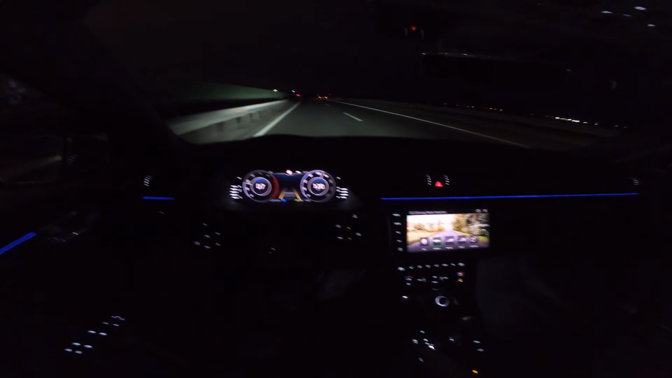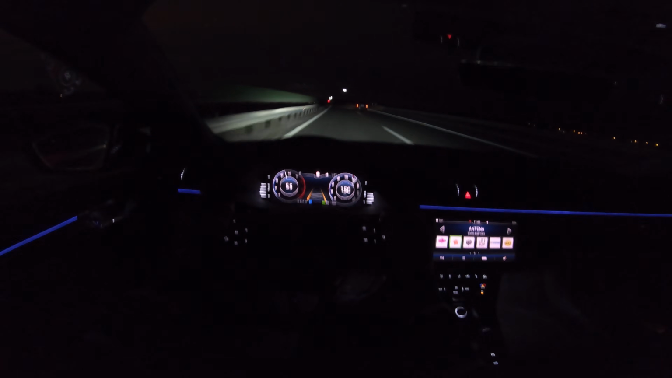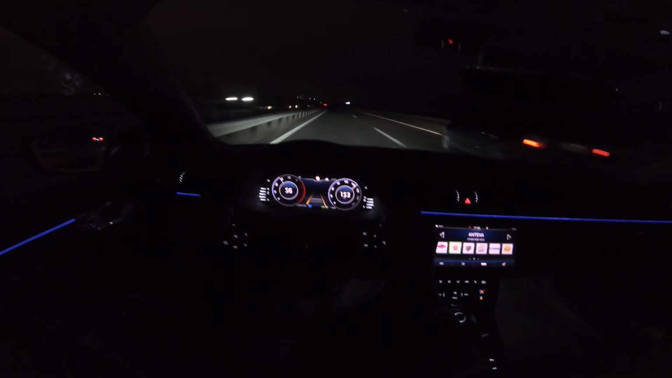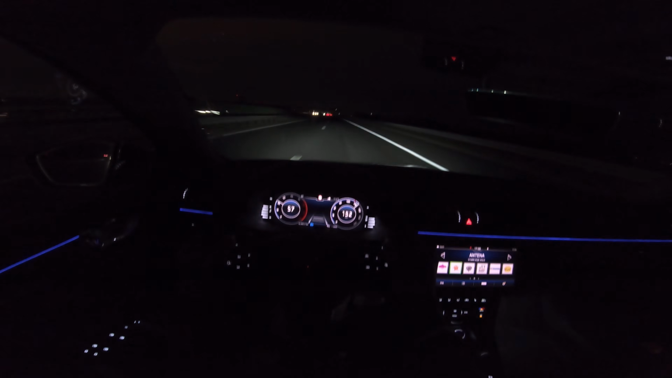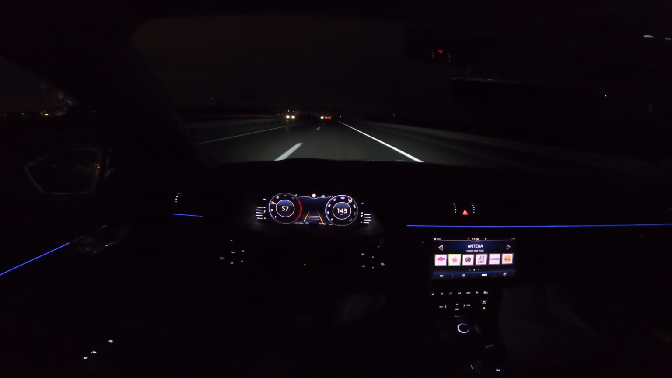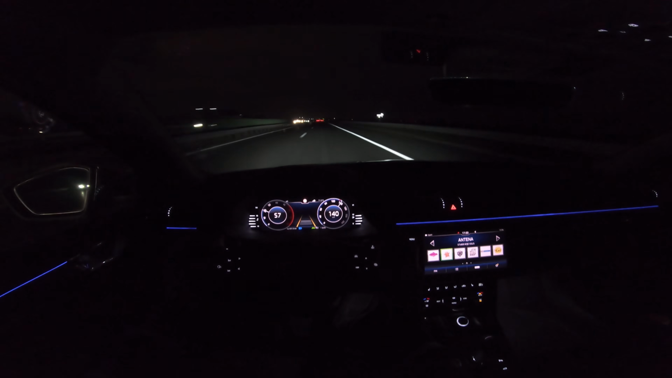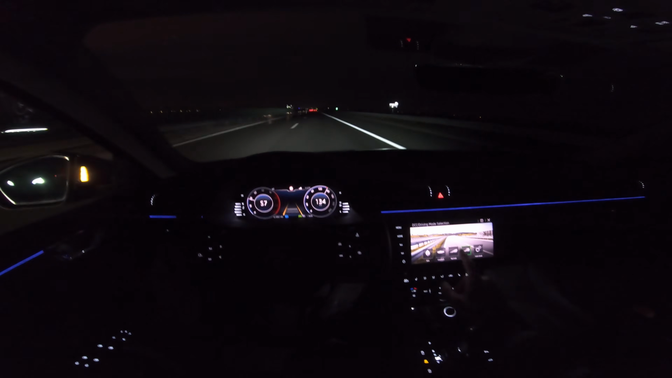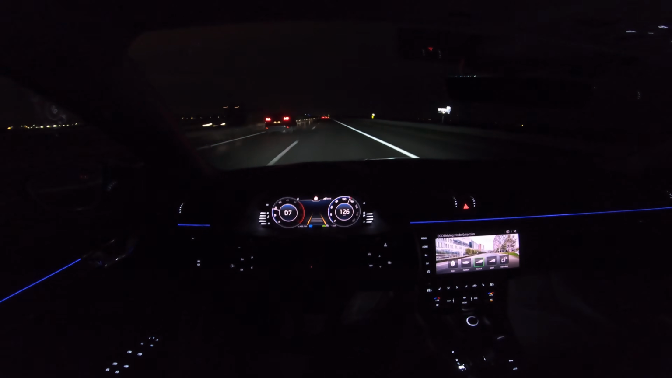Okay, we're gonna punch it here, sport. Oh, that was too high. Excellent illumination of the LED matrix lights. And I've shown you everything, so I'm gonna keep it to a normal speed now and normal driving.